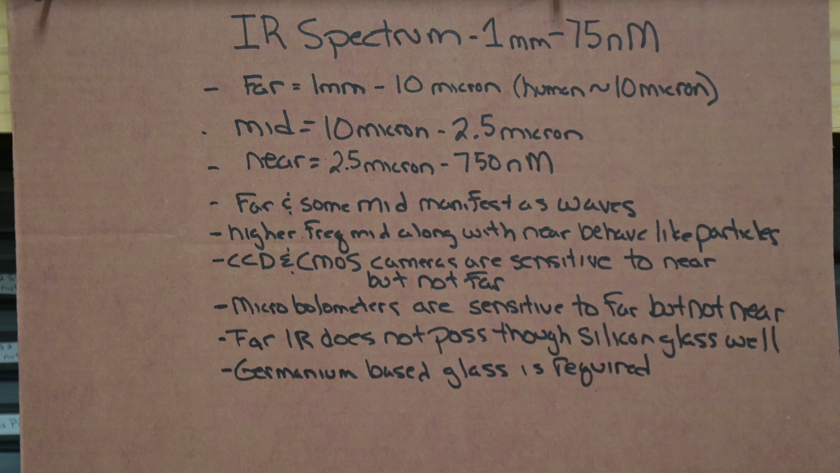So the far end of the spectrum and some part into the mid will manifest itself as waves. And then once you go up in frequency, into the mid range and then the near side, it starts to behave like particles, photons in this example.